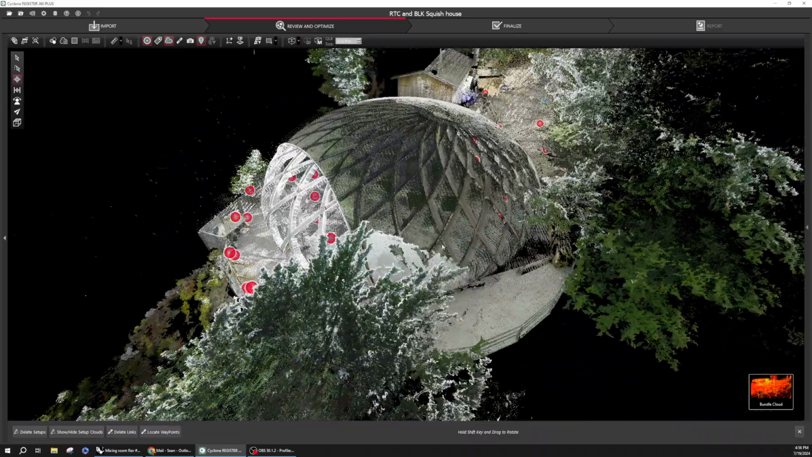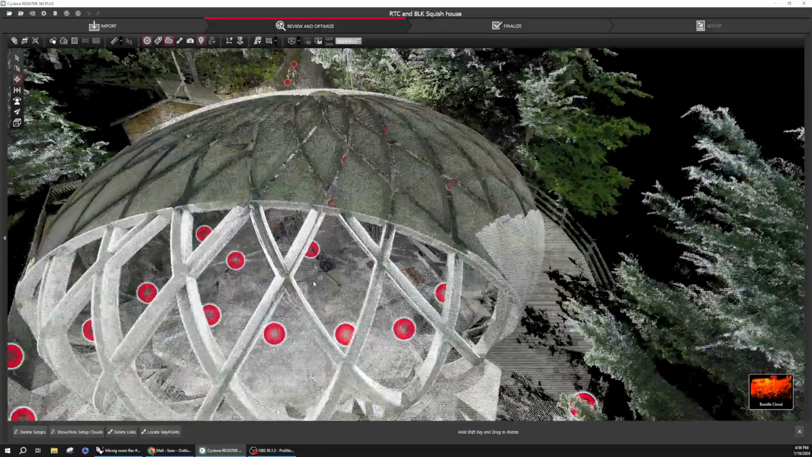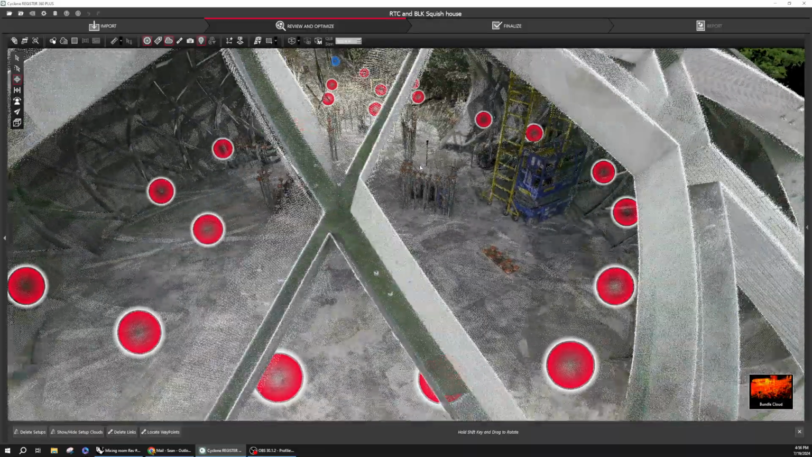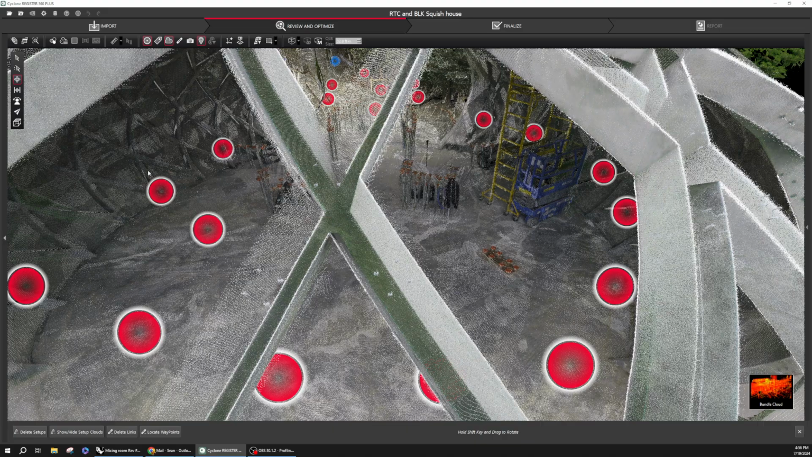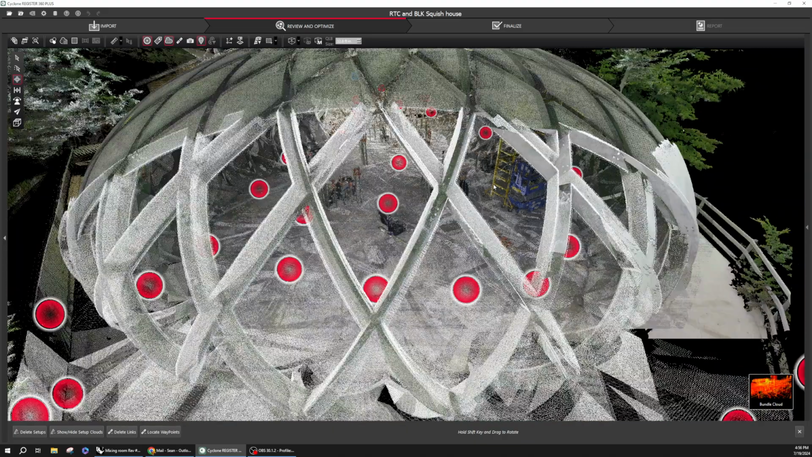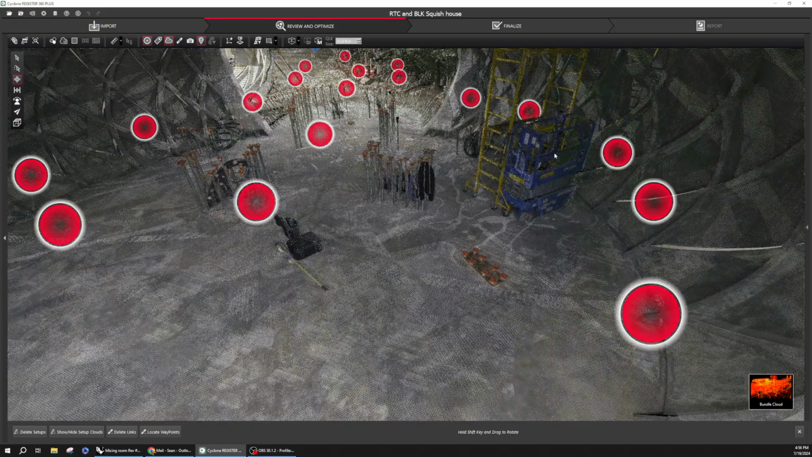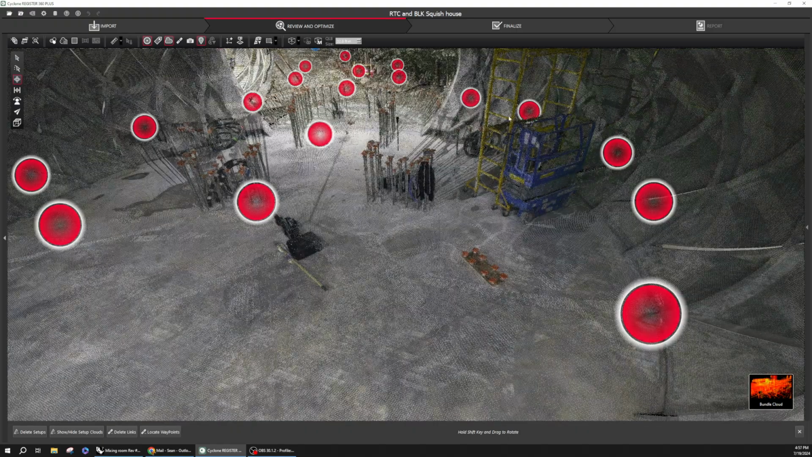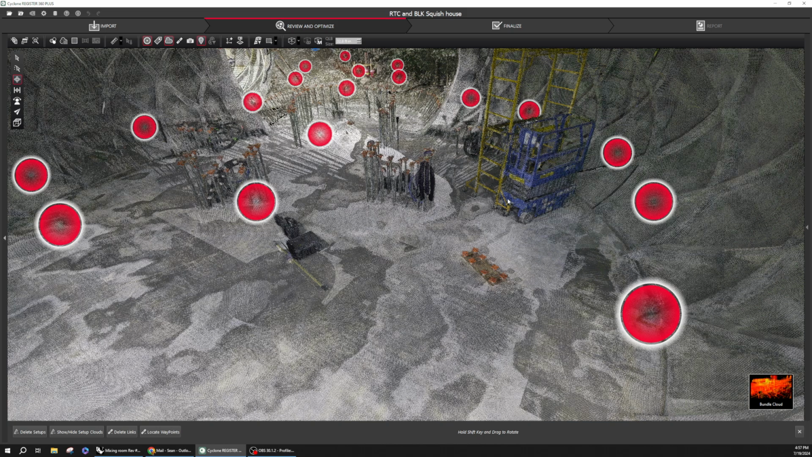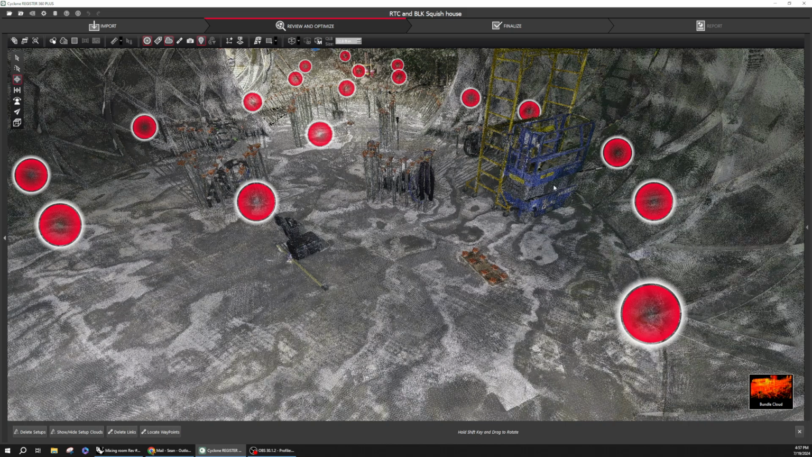But we're still going to have the shape of this, and then the whole interior of this was done with the big scanner. So we've got really good data of all of the details of the concrete from the interior. One of the other things I'll do when I clean this up is take the scissor lift and the scaffold and remove that from the point cloud, so that stuff won't be there.